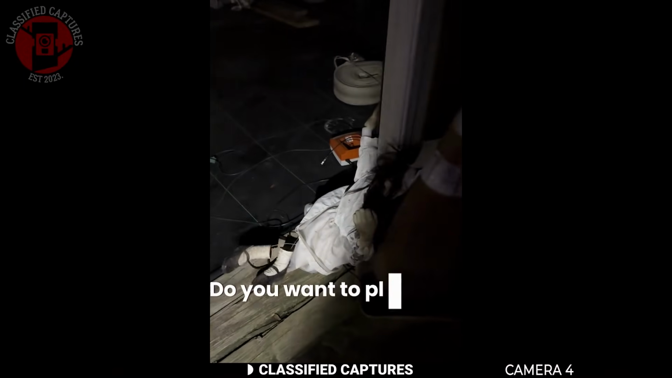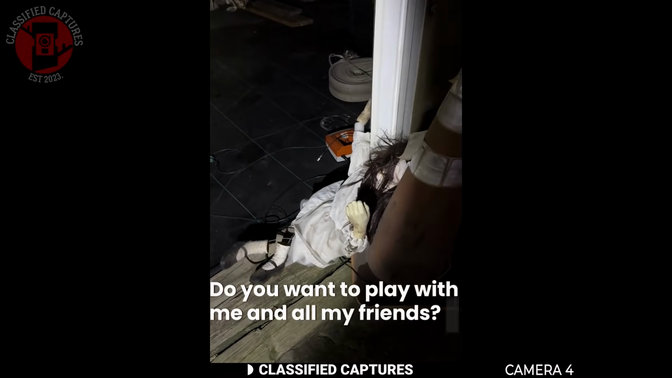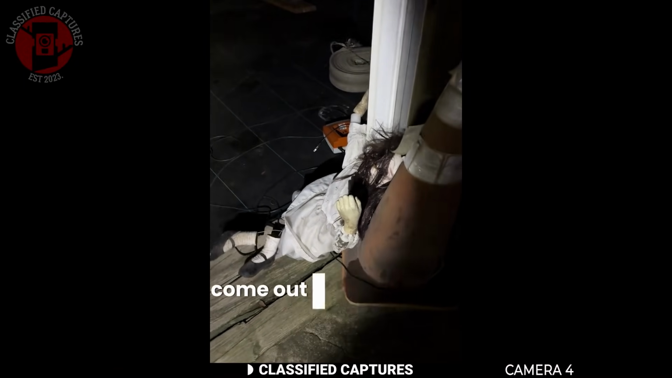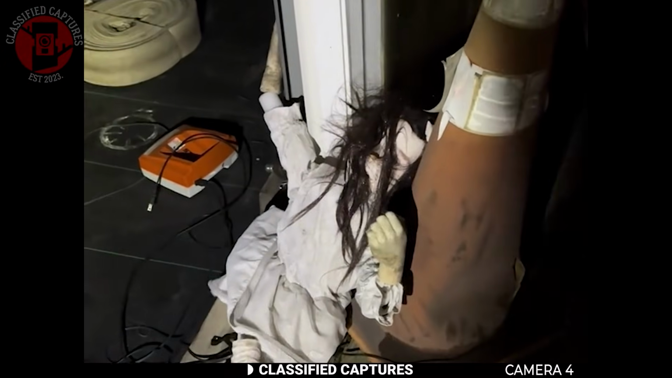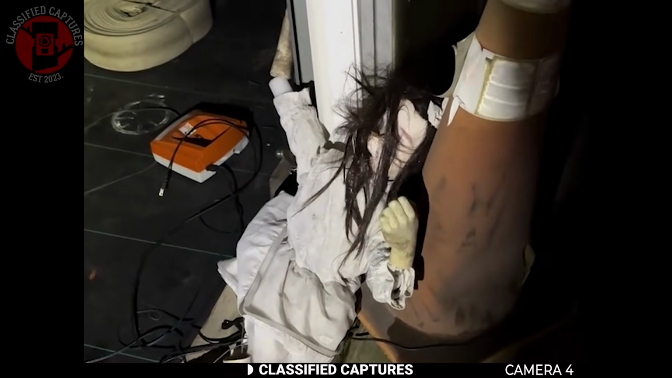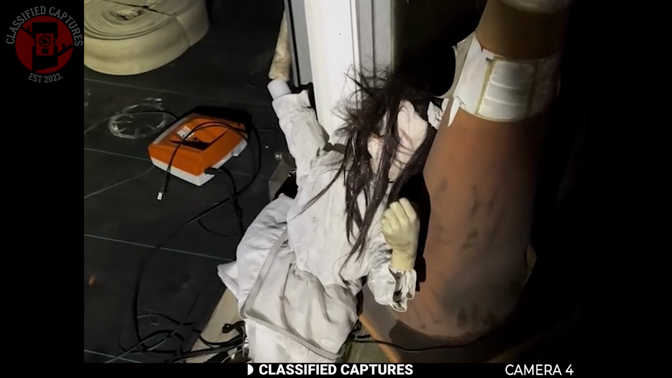Some people who heard his story believed the doll could be cursed or attached to something supernatural, while others think it might have been planted there as a prank. But the way it spoke and the fact that no one had ever seen it before makes this story feel all too real and all too unsettling. So how did it get there, and who or what made it talk?